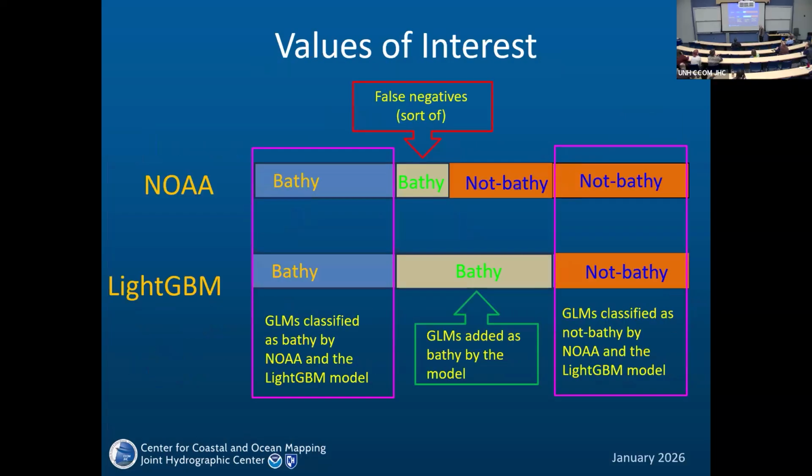So now we get to the comparison of our results with the prediction of NOAA. So what are the values of interest? So suppose these and that is the same data set. So there are GLMs that are classified as bathymetry by NOAA and by the LIGBM model.